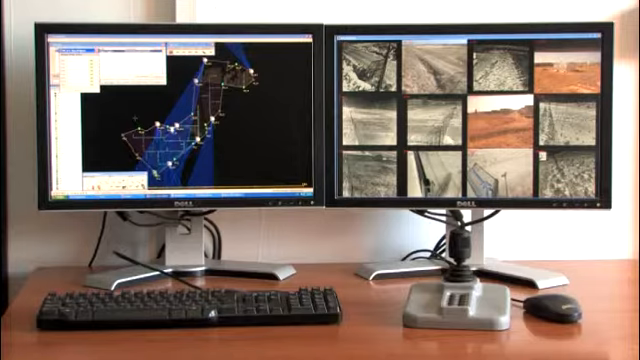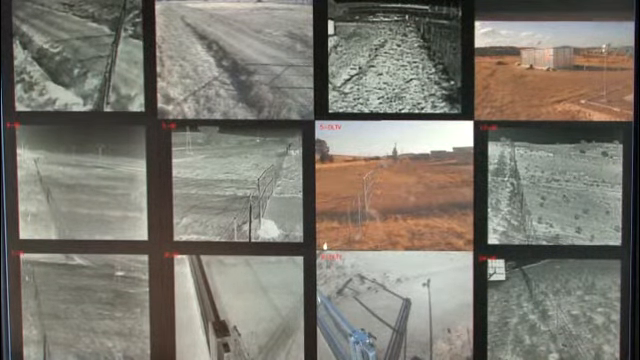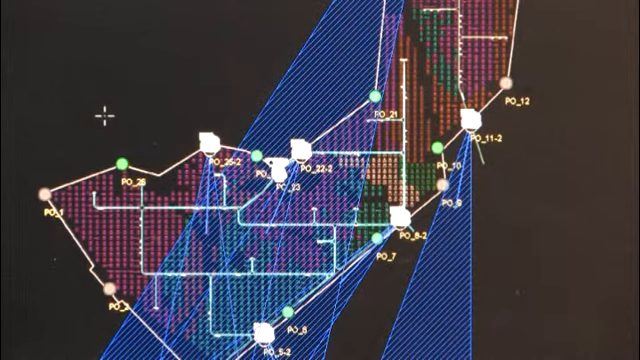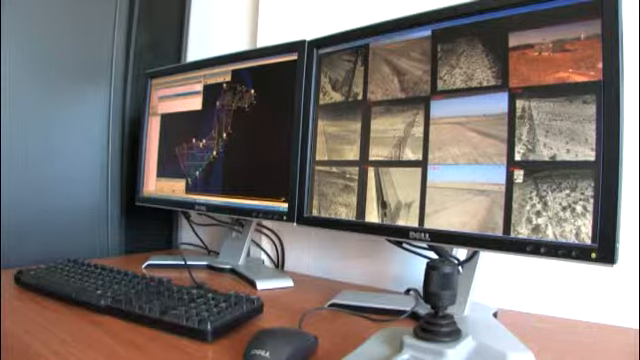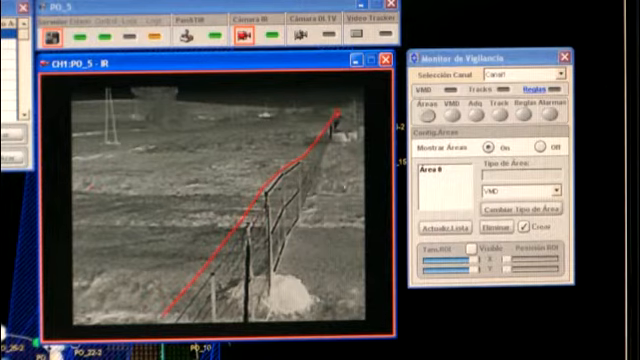On the same local area network, a computer is connected. It displays all the images of the thermal cameras and runs FLIR Sensors Manager Professional. FLIR Sensors Manager displays all cameras around the perimeter on a map. This intuitive software contains numerous features for managing security networks. It also allows to create the most complicated rules for alarms.